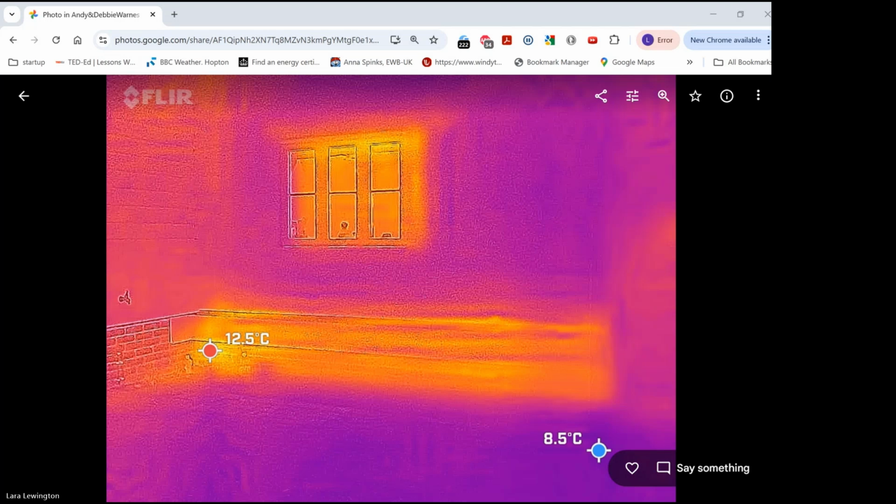But I think perhaps it's done because of moisture and such like, and that's why it's been left. But relatively, it's a smaller area. Hopefully, in this property's case from last year, there were easier things to tackle that were highlighted elsewhere on the property. Great. But yeah, it's an interesting one.